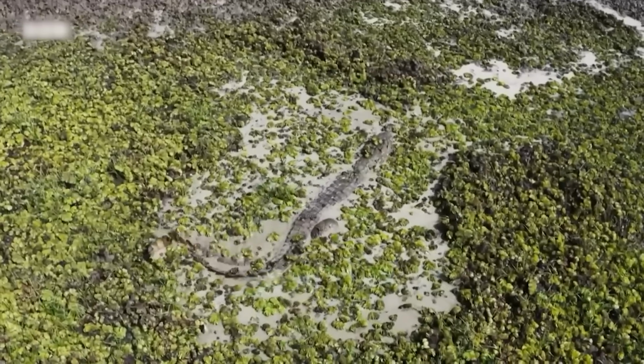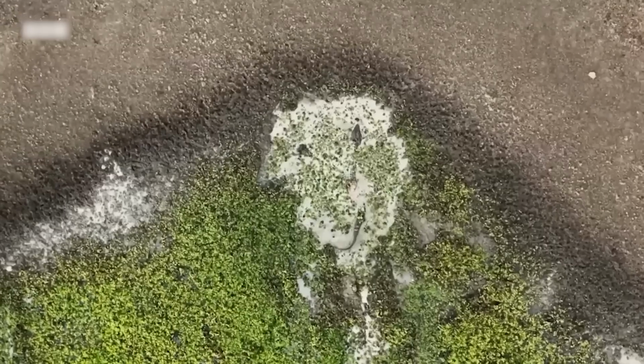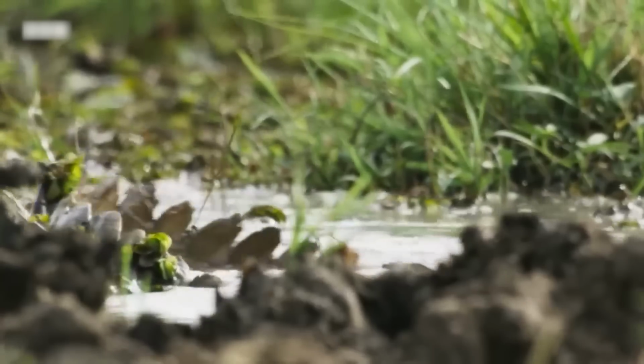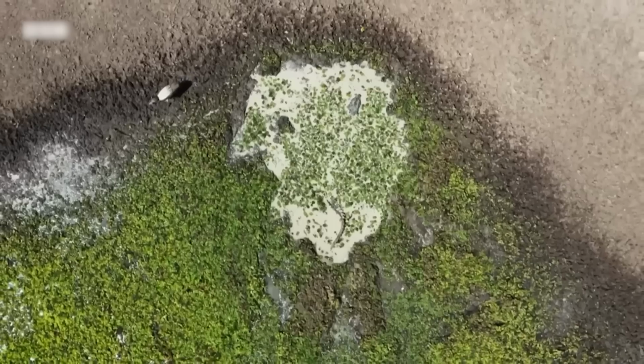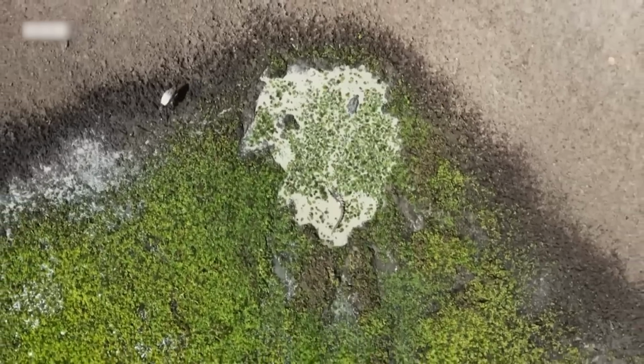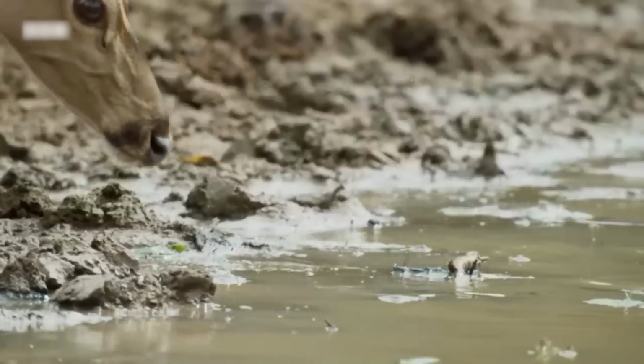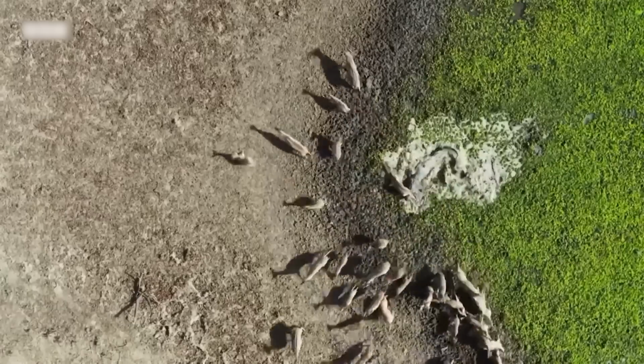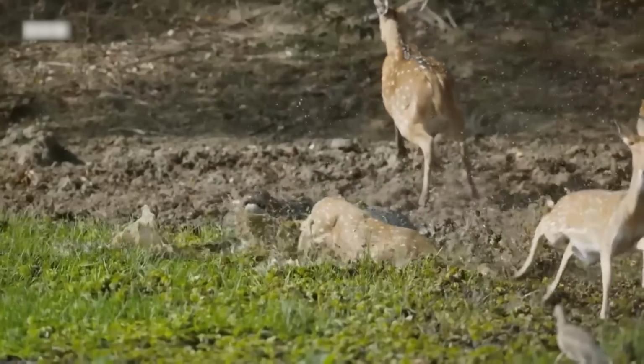It creates a trap by digging into the mud, hiding beneath the vegetation for perfect camouflage. Positioning its trap right on the water's edge, it waits for thirsty deer to come and drink, exploiting their desperate need for fresh water. With its trap set, the crocodile lies in wait, ready to strike and make the most of this scarce resource.